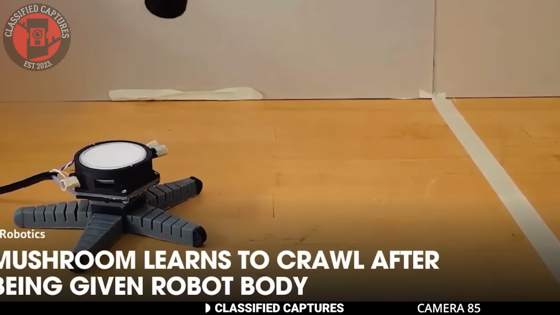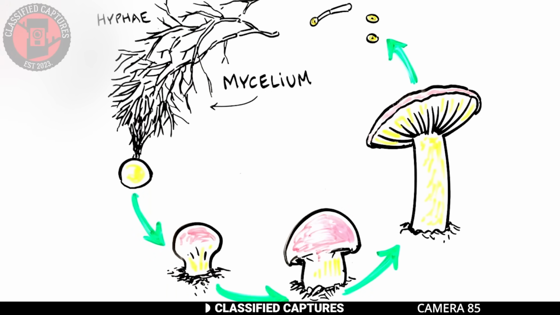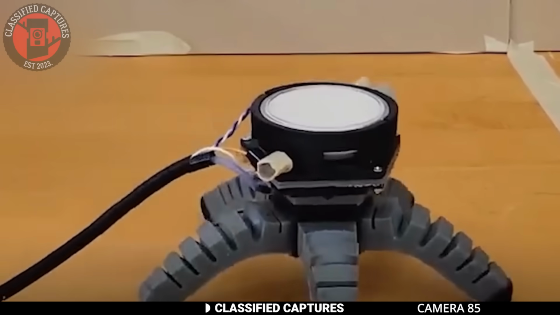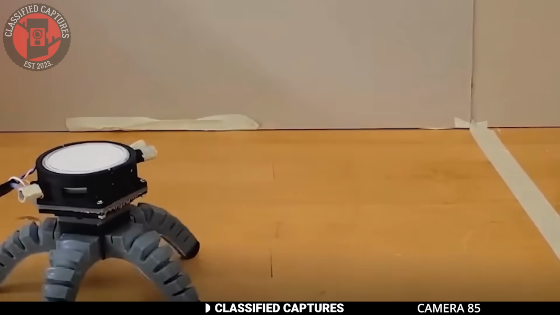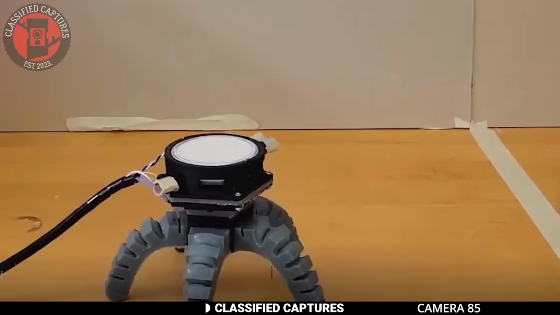To achieve this, the scientist cultivated mycelium, which is the root-like network of fungi, directly into the robot. This setup enables the robot to respond to the electrical impulses generated by the mushroom, essentially turning the fungal network into a kind of organic controller. If you've ever watched The Last of Us, this innovation might give you chills.